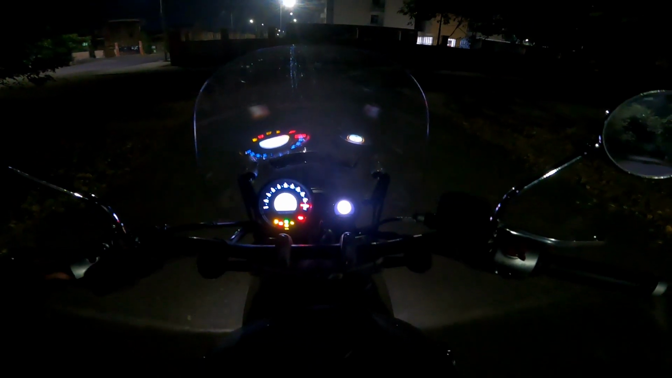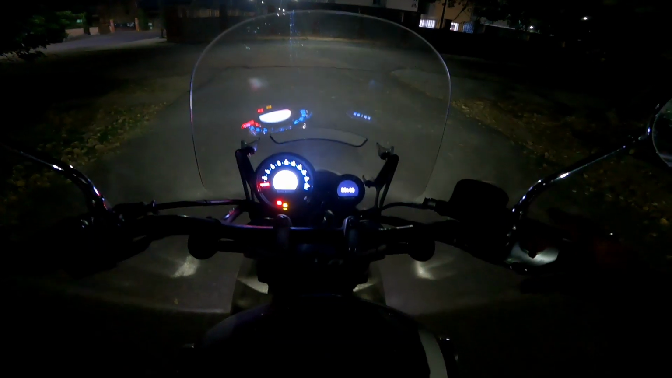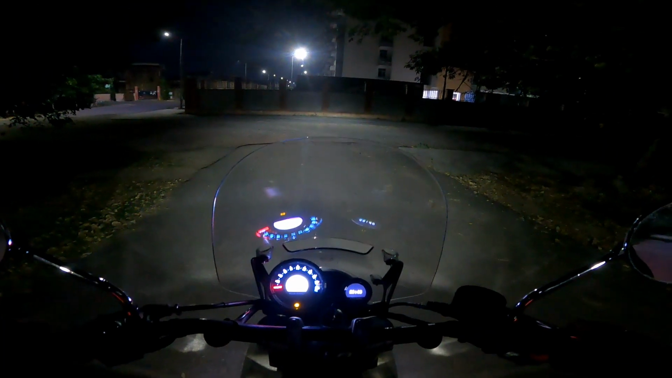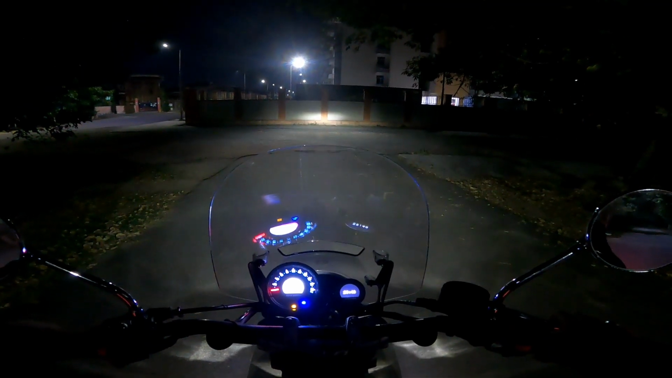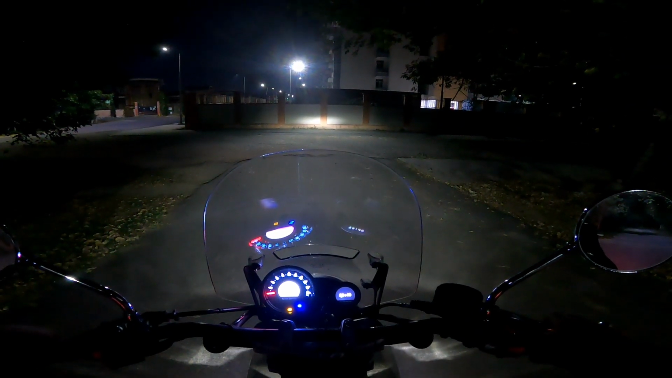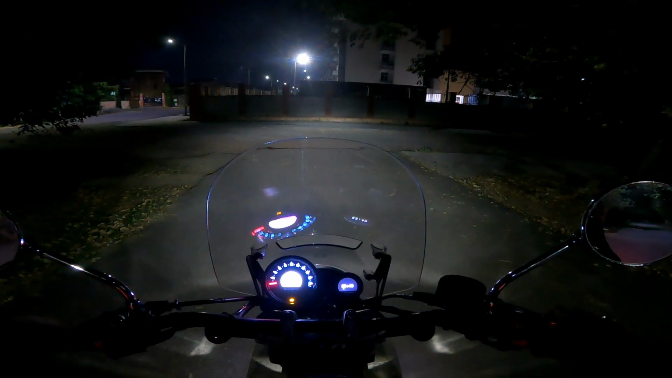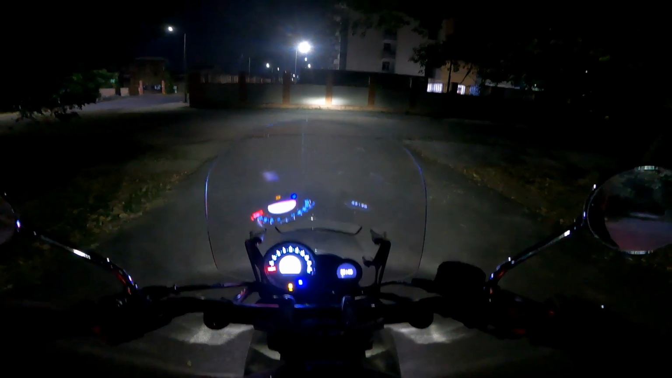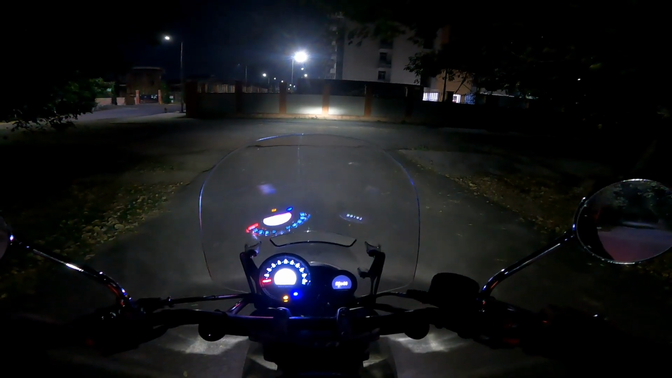Alright, so that is how the road looks. And now, so that's the low beam, that's the high beam. That's the low beam, that's the high beam. And low beam and flash,